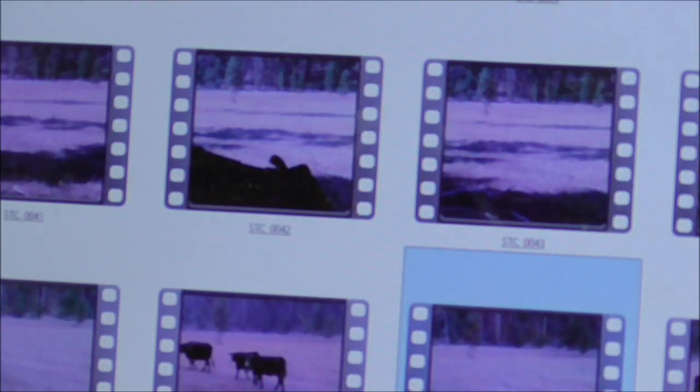Could have been a bird. You know, the thing of it is, too, this is public ground. This is not a private cow field or anything like that. These are range cattle. They just like this little meadow here.